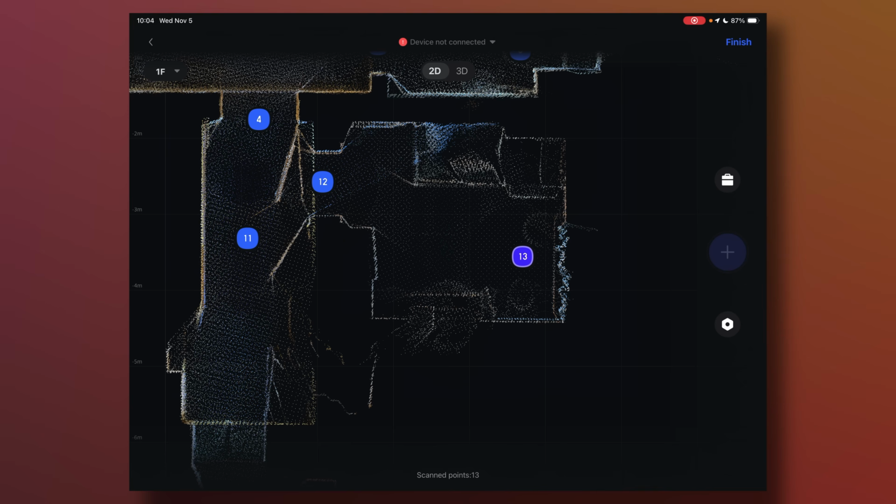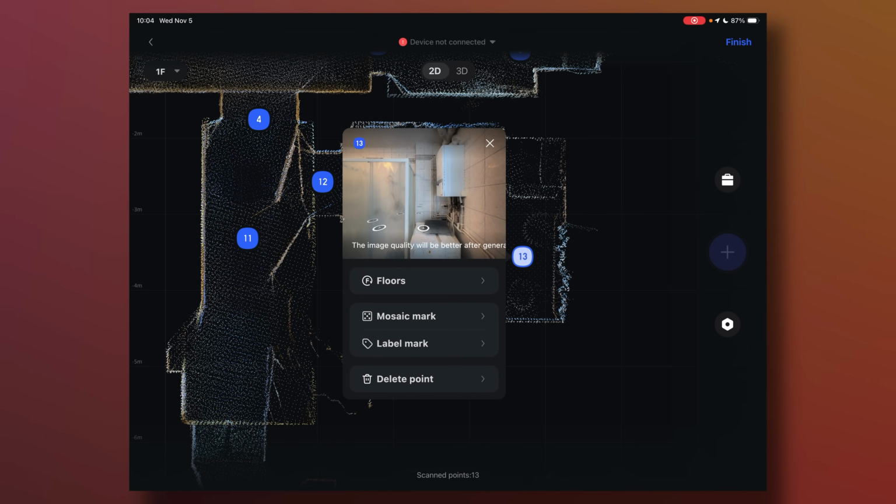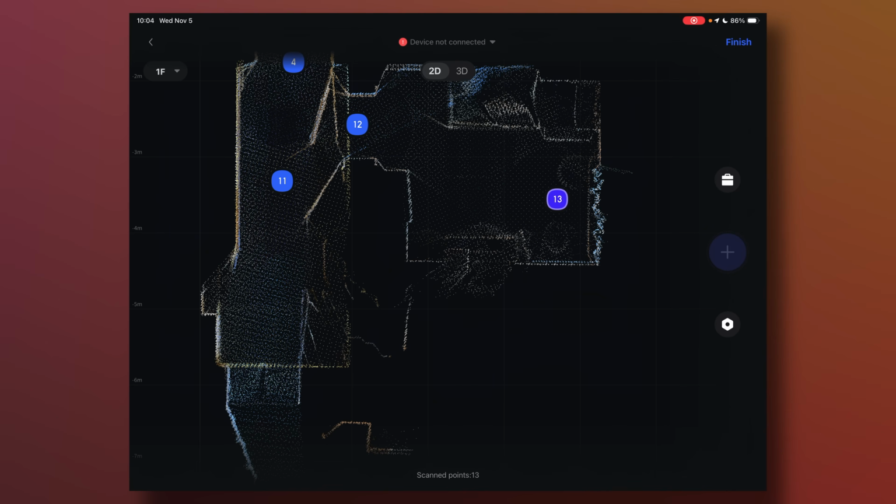So here, check this out. I've just finished scanning a bathroom here, and if I tap on point 13, we can see the data points in here. Now, as you can see right there, there's a mirror. If we look at the cloud data, you can see that it looks like there's a little bit of confusion, and that's of course because LiDAR data has bounced off the mirror. So I'm going to define that as a mirror.